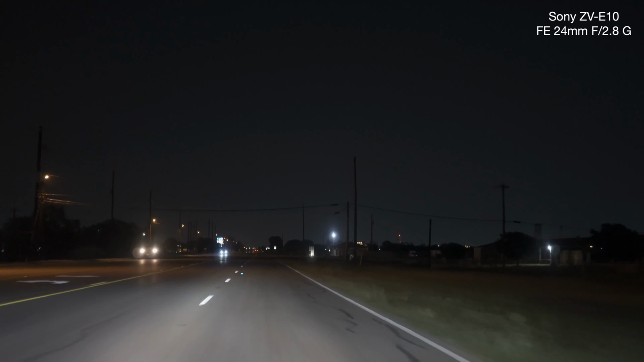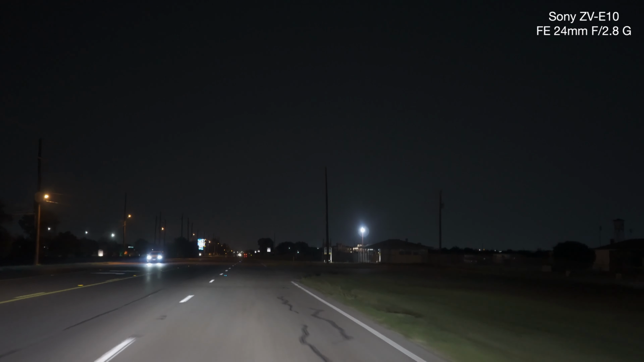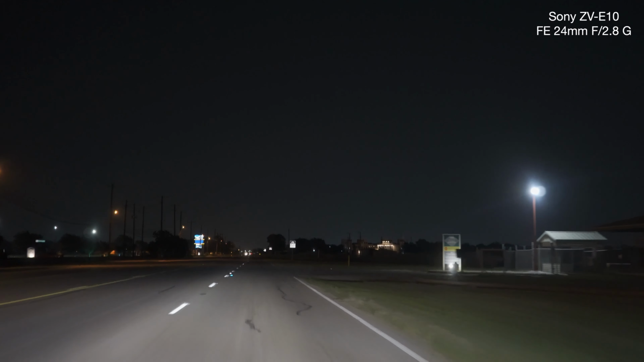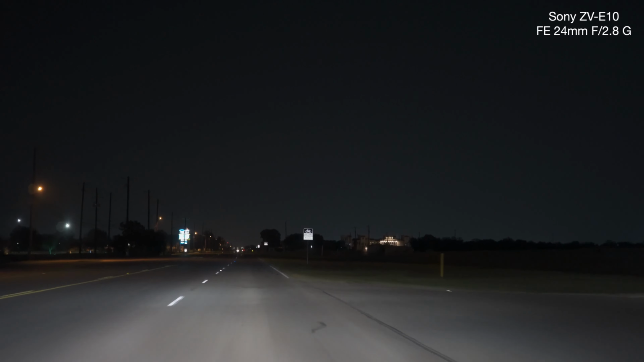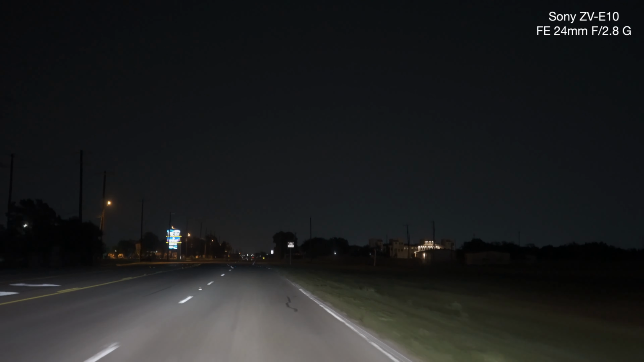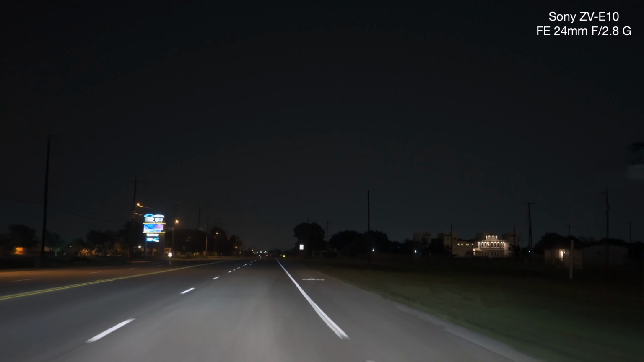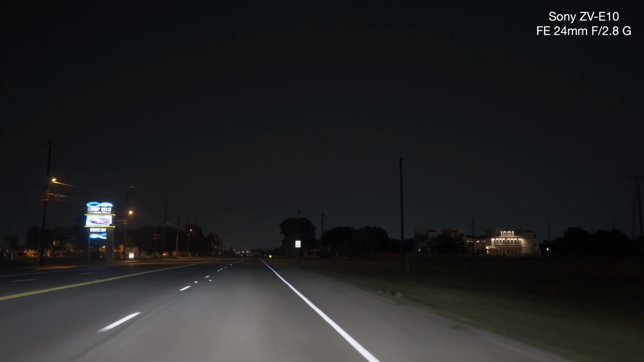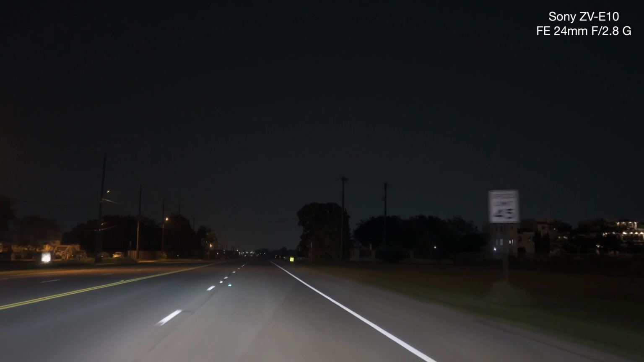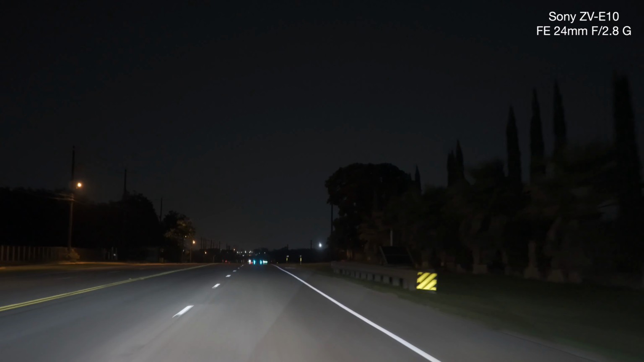We're at 40 miles an hour. So how's the picture quality at 1/30th f2.8? Minus 0.5 exposure. ISO 2000. What do you think of the sign? See, this is what I'm looking at right here.